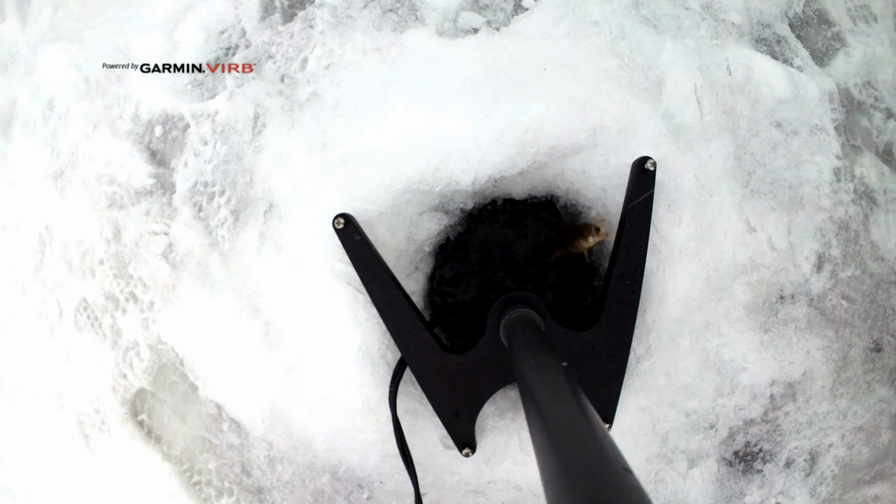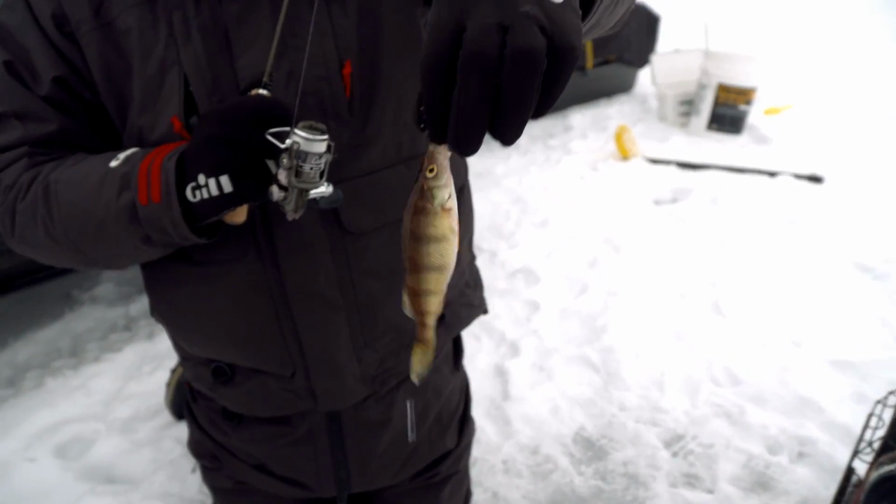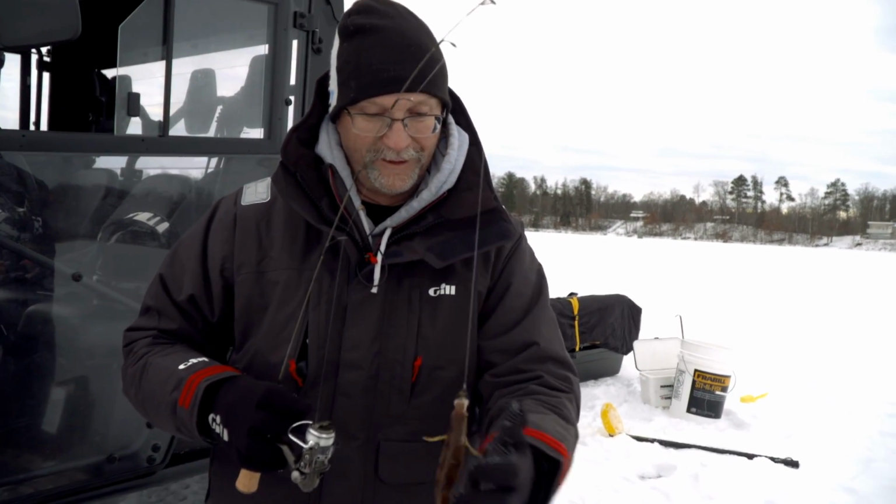Oh, he's a little bitty guy. Check him out. Little perch. Well, that's so cool. Catch all the different species while you're out here.